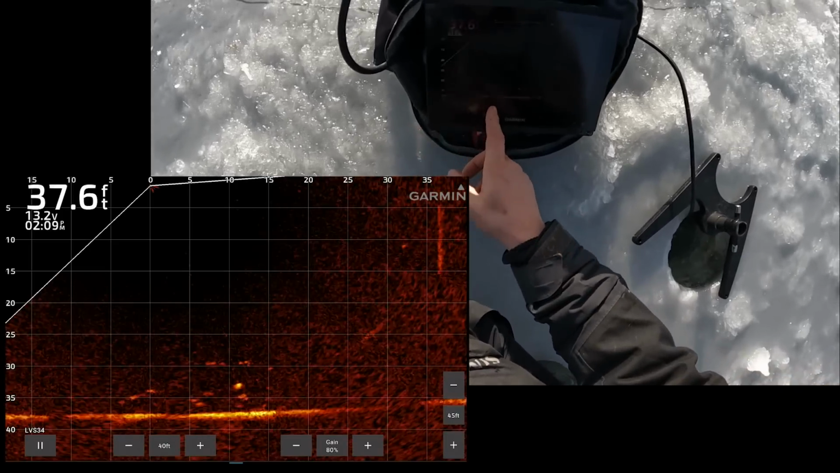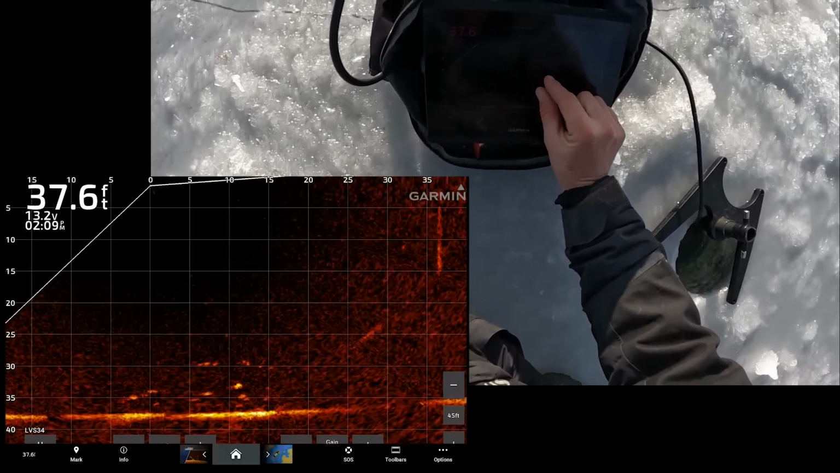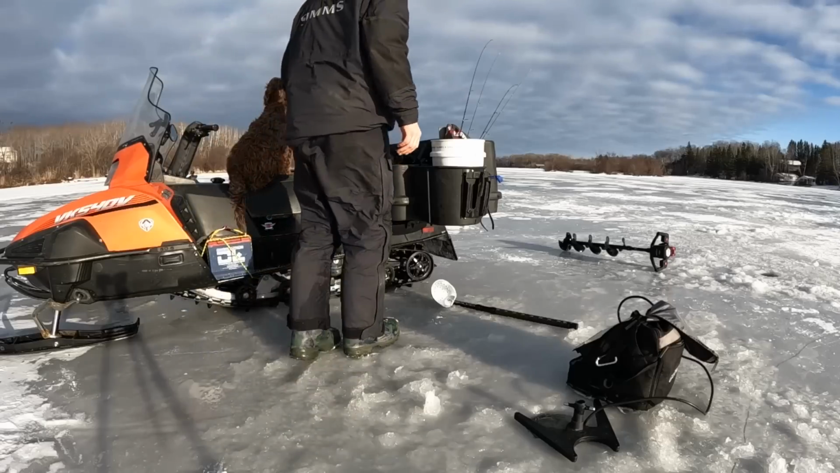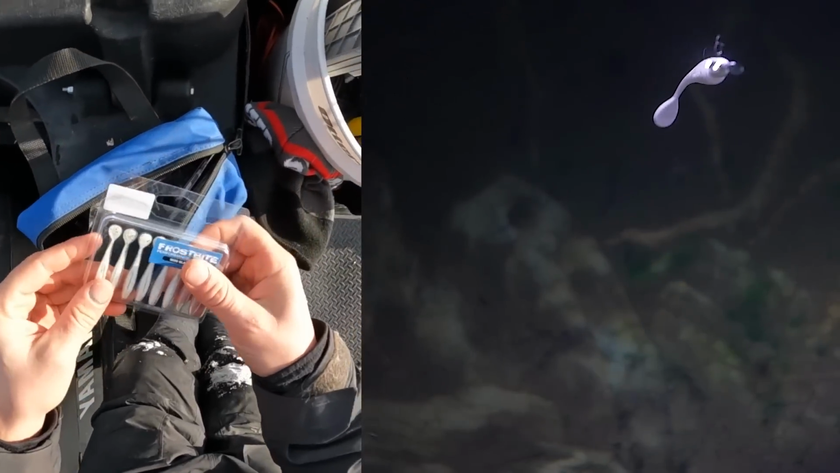We got almost 38 feet, some nice marks near the bottom here that are deeper than 32, which is what I wanted. I need 12 fish, well, 12 releases below 32 feet, and we'll see how many deaths are associated with that. Okay, this is a minnow style bait.